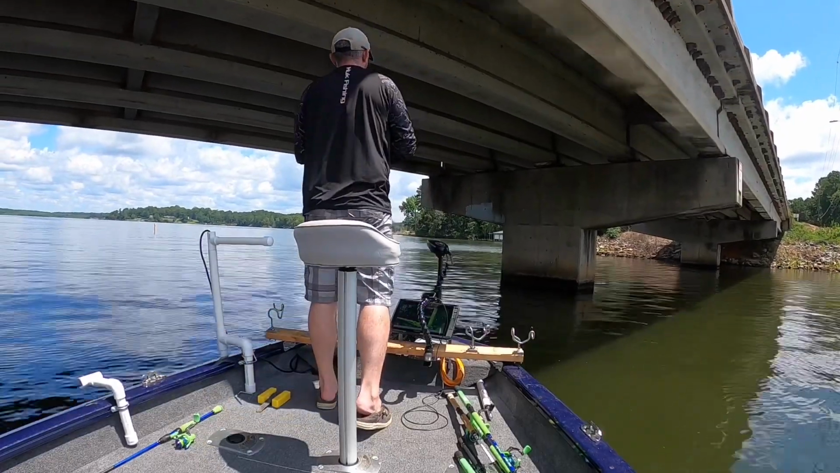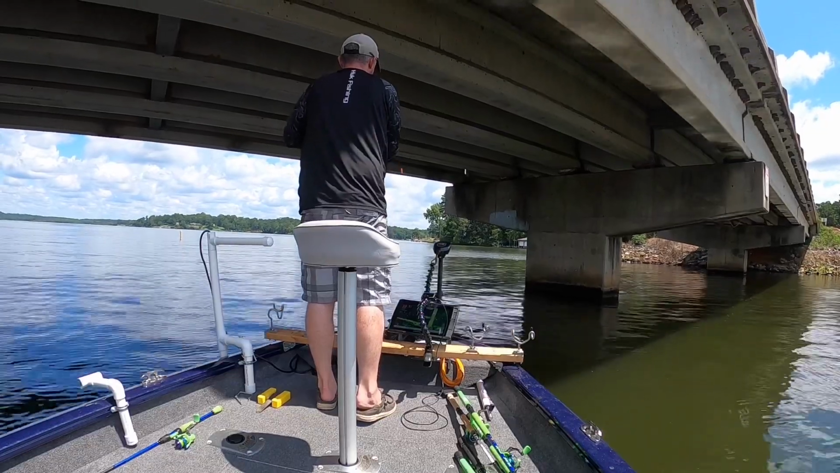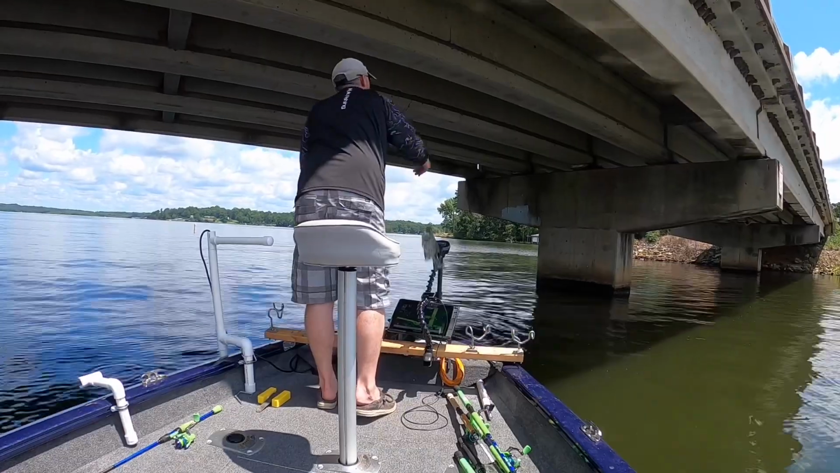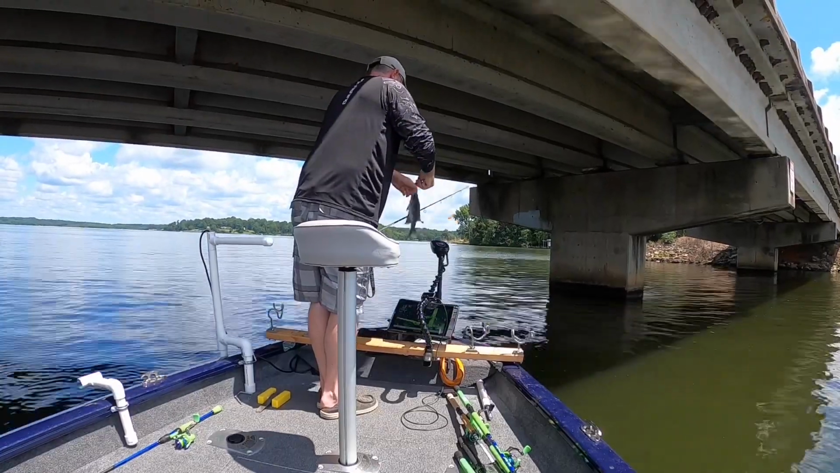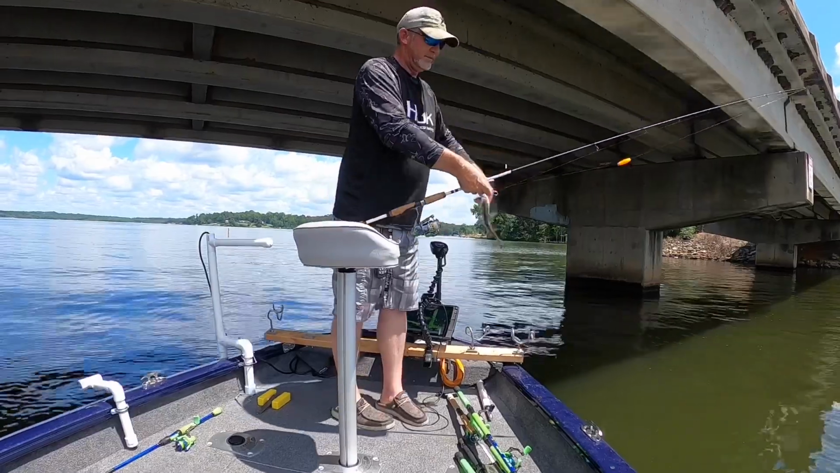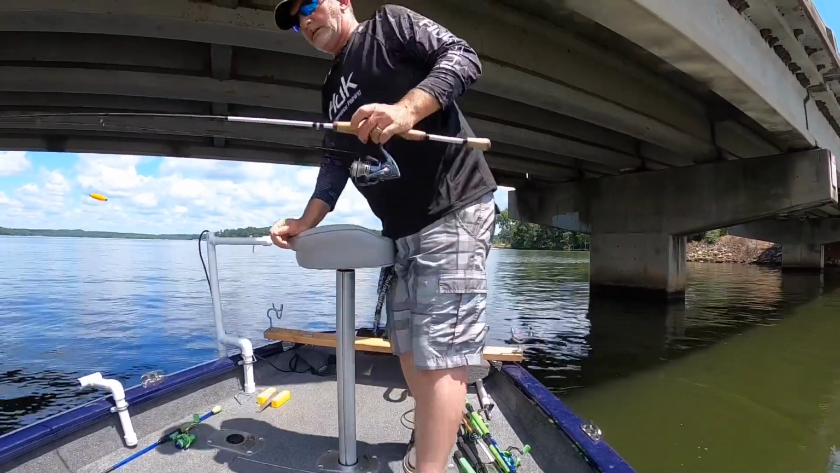Take it on, big boy. There's another one. Bang, bang, bang. Again, ain't got no size to them. They're fish. Probably 10-inch crappie. Crappie, whatever you want to call it.